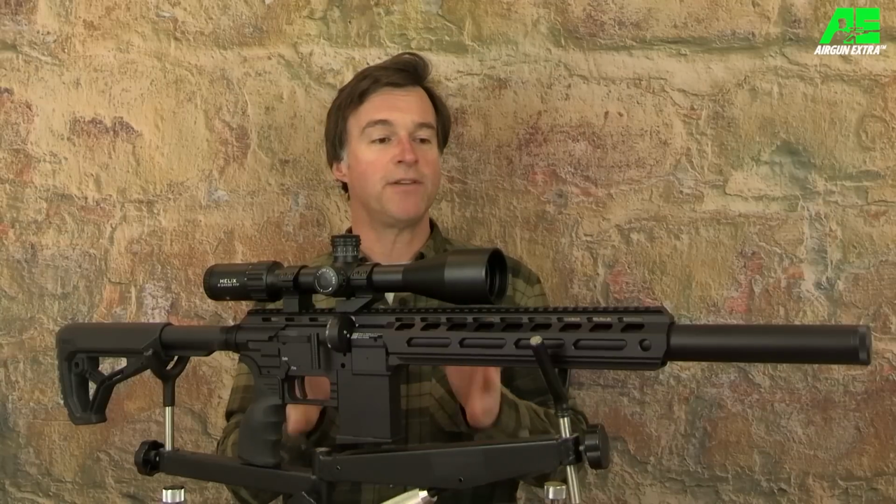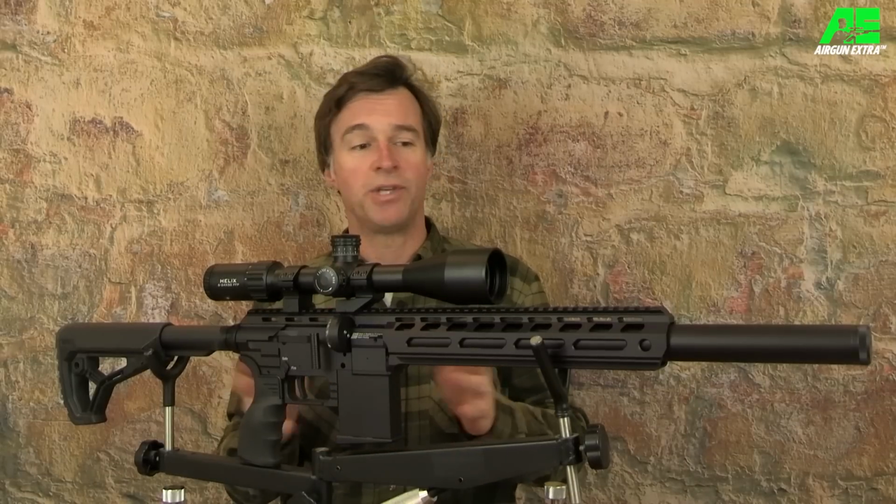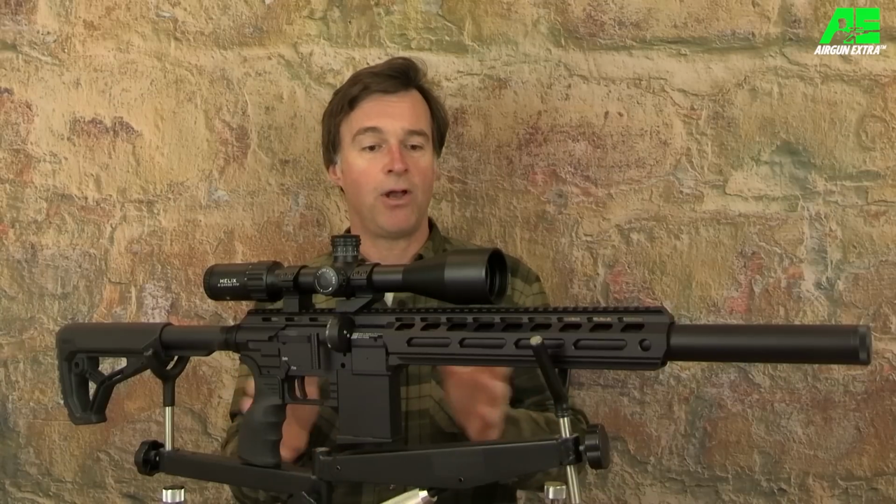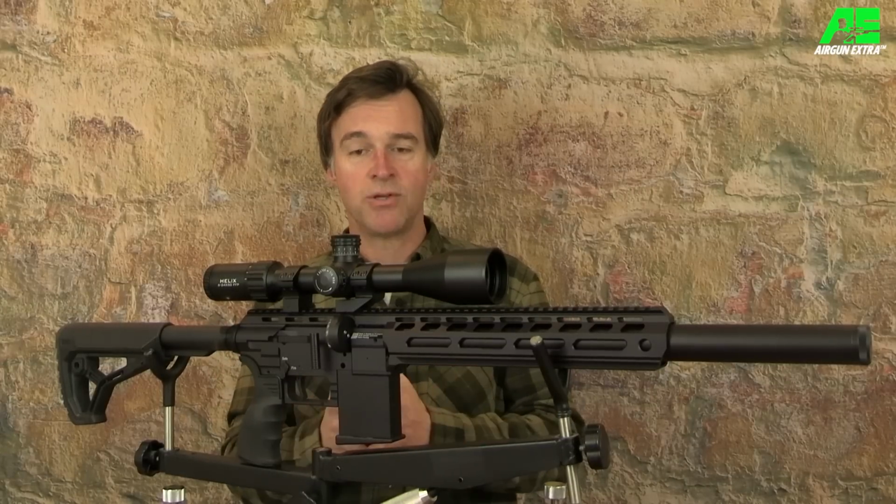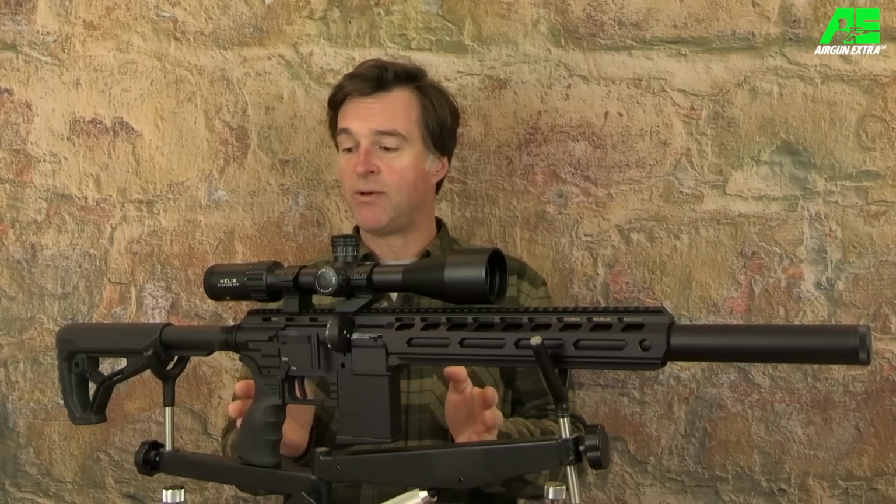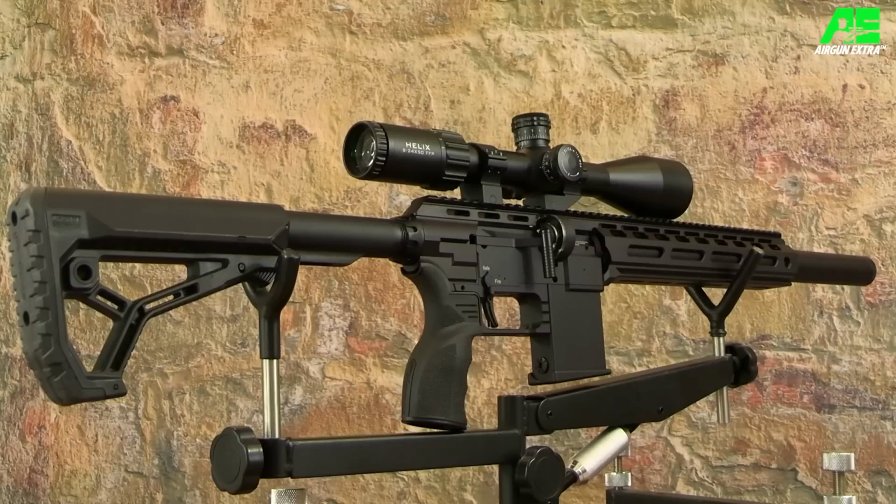I think the concept of selling a modular airgun like this without the buttstock is a very good idea because it doesn't leave you stuck with a stock that you don't want. Now there are 500, 600 and 700 millimeter barrel options. This is the 500 and as supplied it weighs just 2.3 kilos and overall length is 660 millimeters. Now I've fitted it with a pretty standard buttstock. That's taken the weight up to 2.7 kilos and set with quite a long length of pull. Overall length is now 960 millimeters.